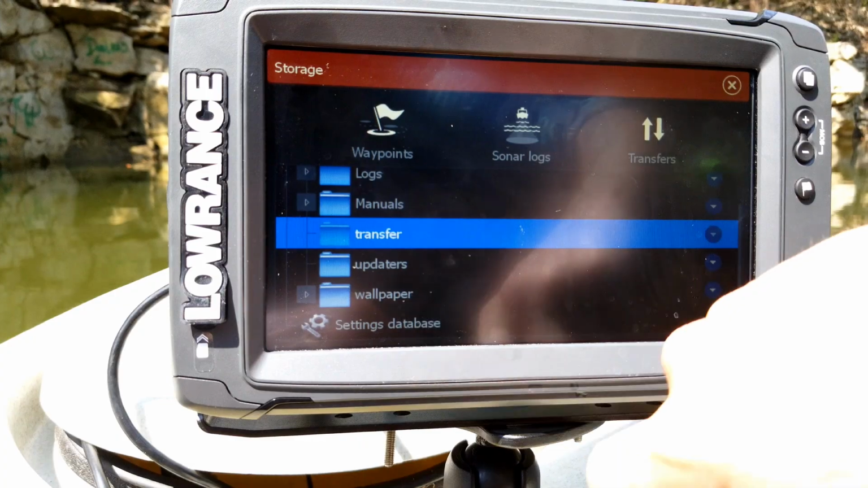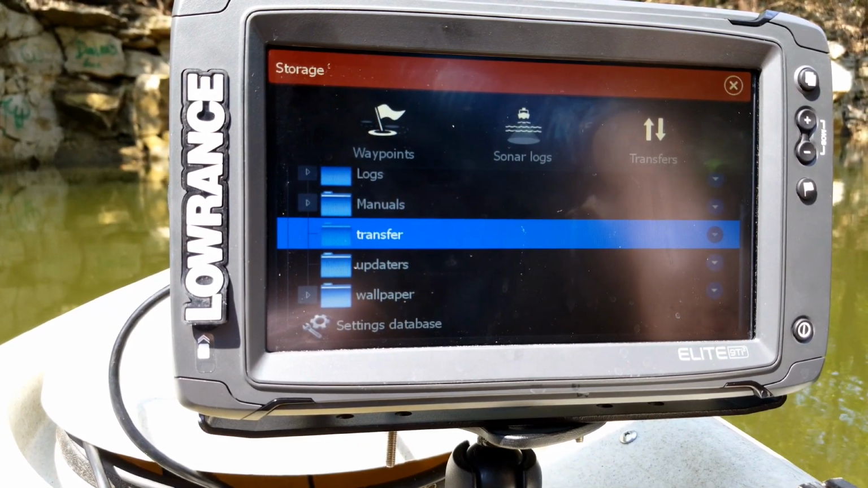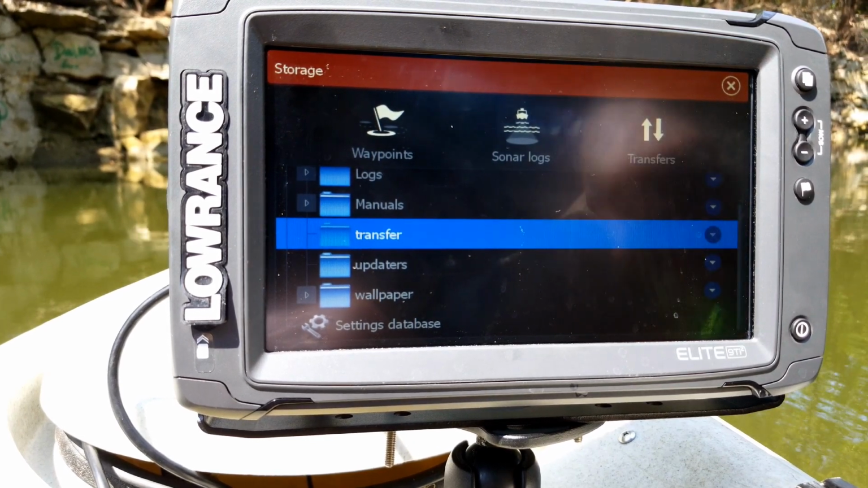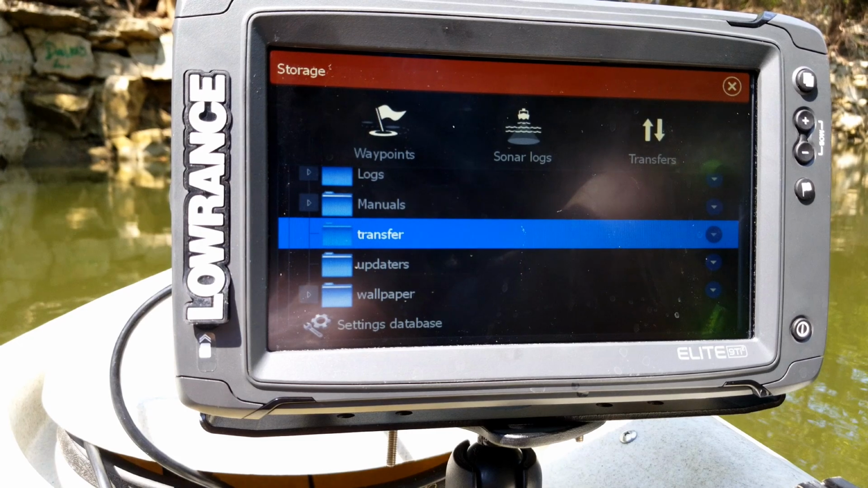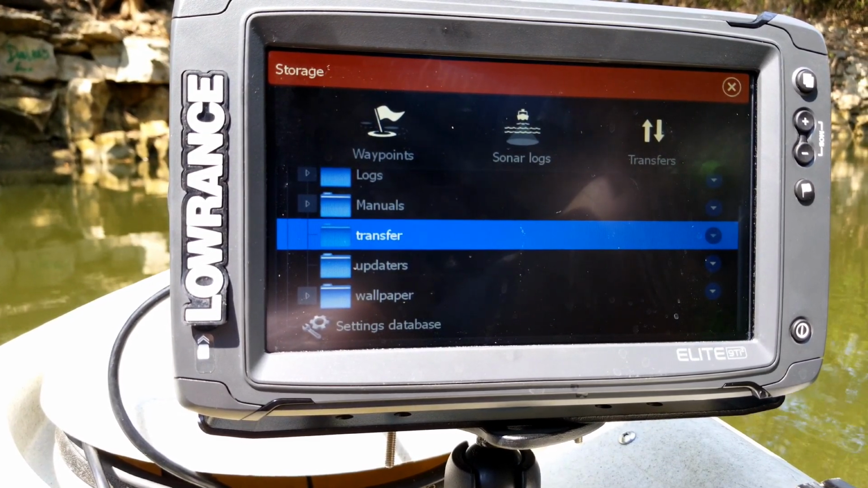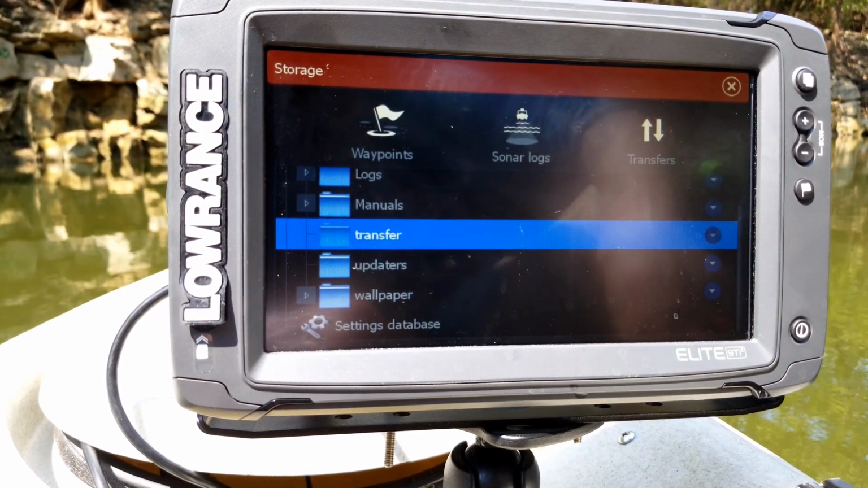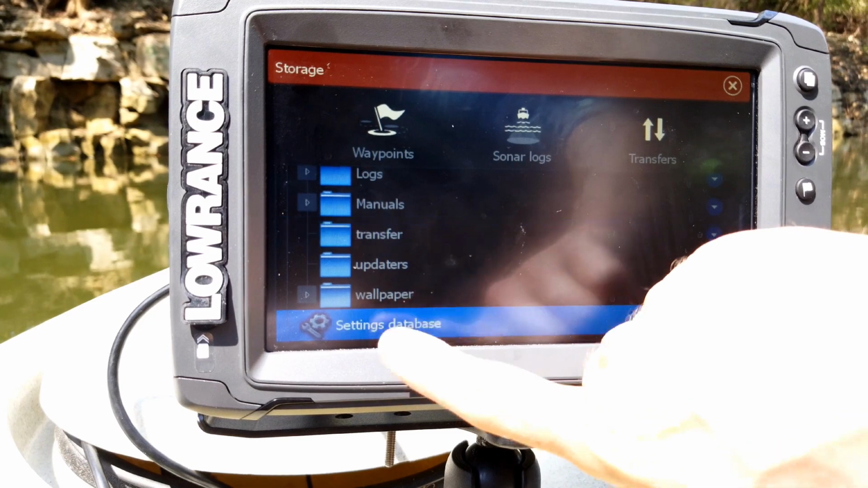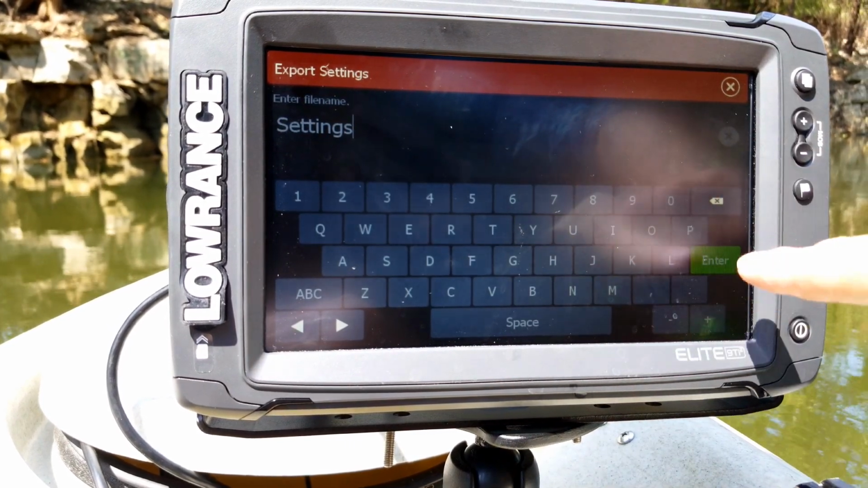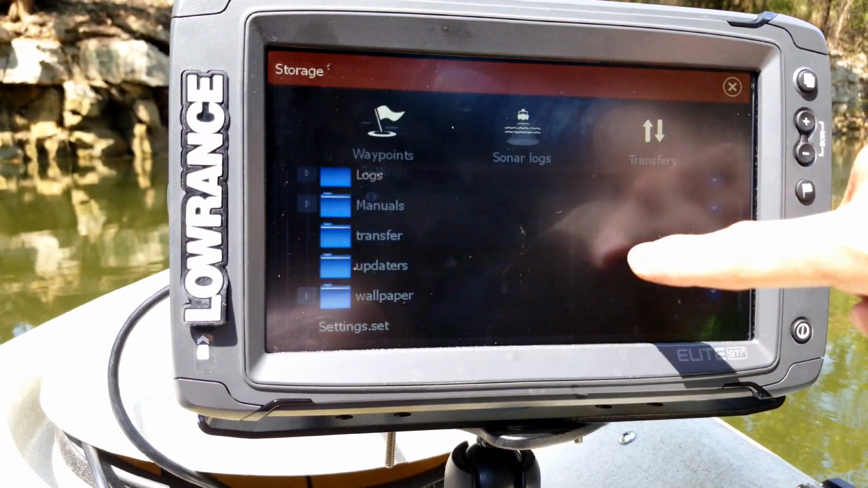Now, Settings database allows you to actually create a settings file to where it saves all of the settings that you have currently set on your unit. And then that way, if you do a hard reset, or really anything to delete the files or reset your settings on the unit, you can go back and reload that settings file back into it. All you do is click on it, and then you choose where you want to save it to, and then you can name it and press enter, and it saves that file.